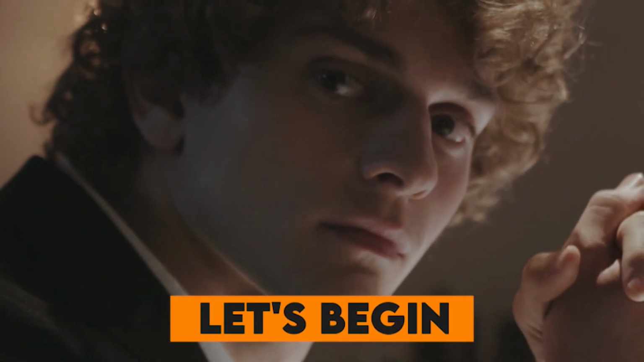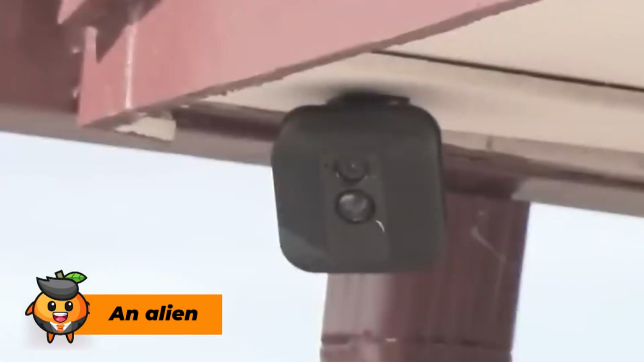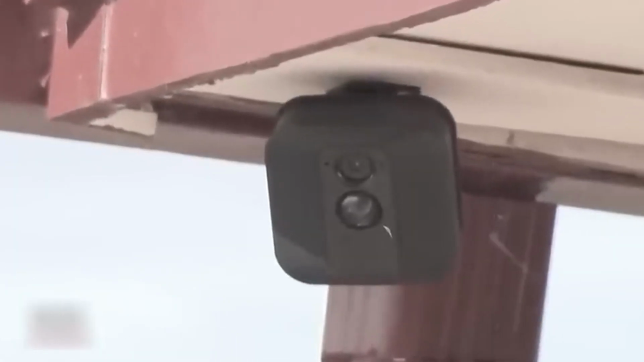Now, let's begin. An alien. Although we prioritize trail cam footage, sometimes footage from security cameras is very hard to ignore, especially when they capture things such as this. What do you believe that you're looking at? Like you mentioned, an alien.